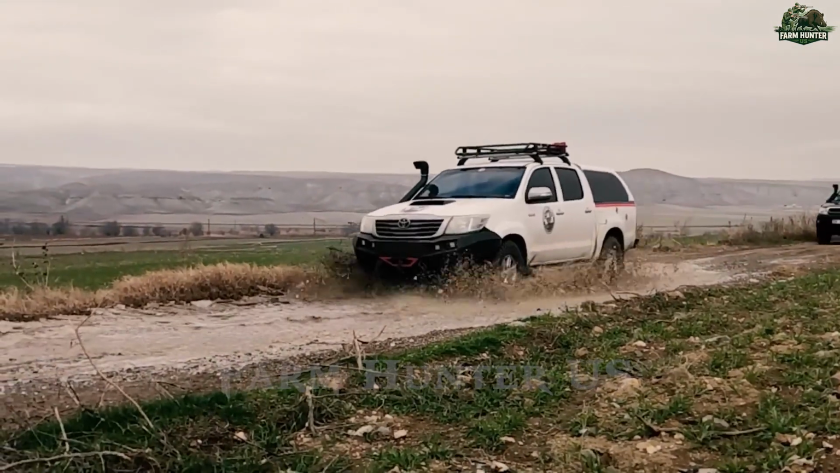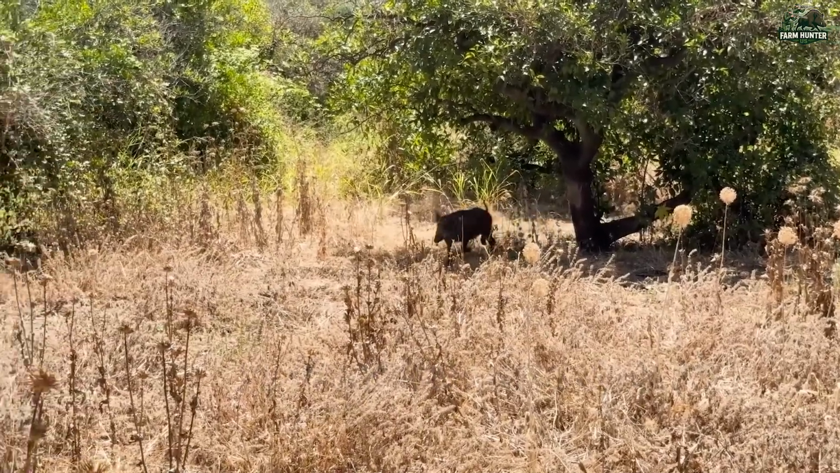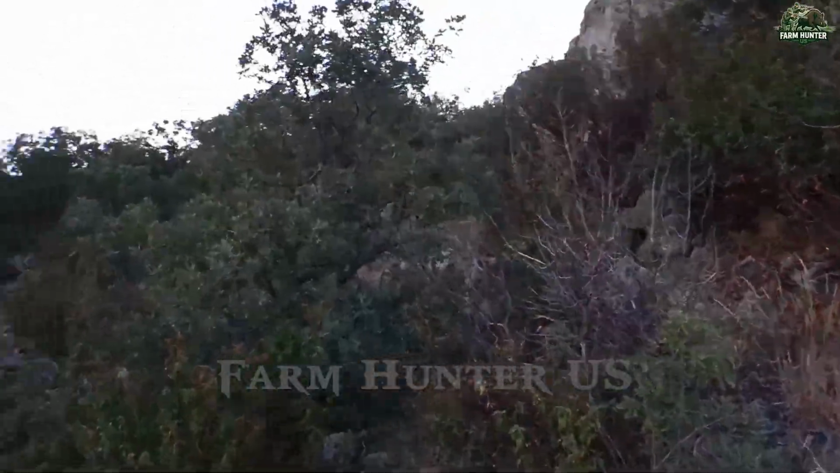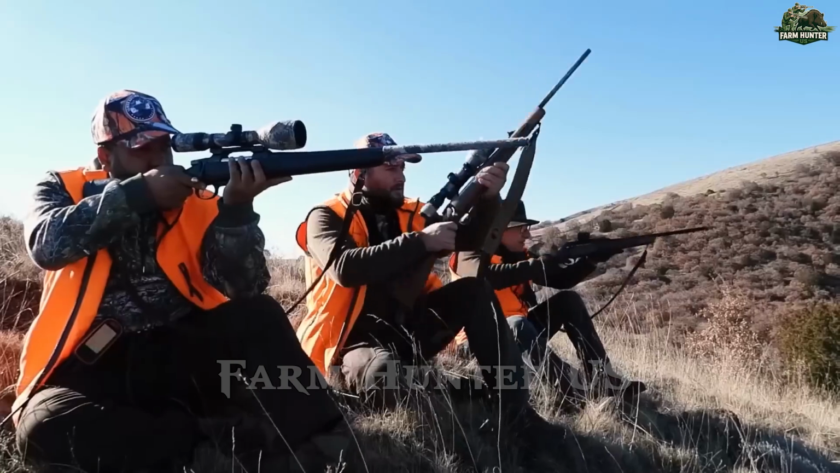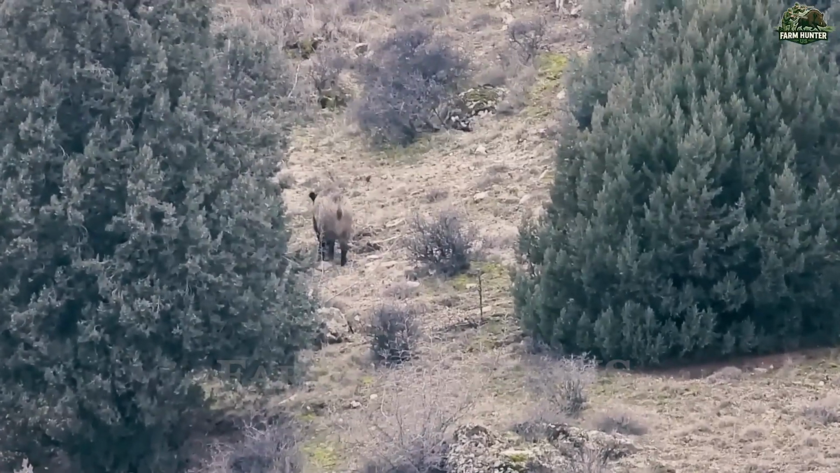Later that day, luck struck again. While retrieving our earlier kills, we stumbled upon a massive wild boar grazing near the tree line. From a distance, it looked more like a black bear than a pig, heavy, muscular, and dark-coated. Our excitement was hard to contain. We steadied our rifles, fired in sync, and the beast dropped.